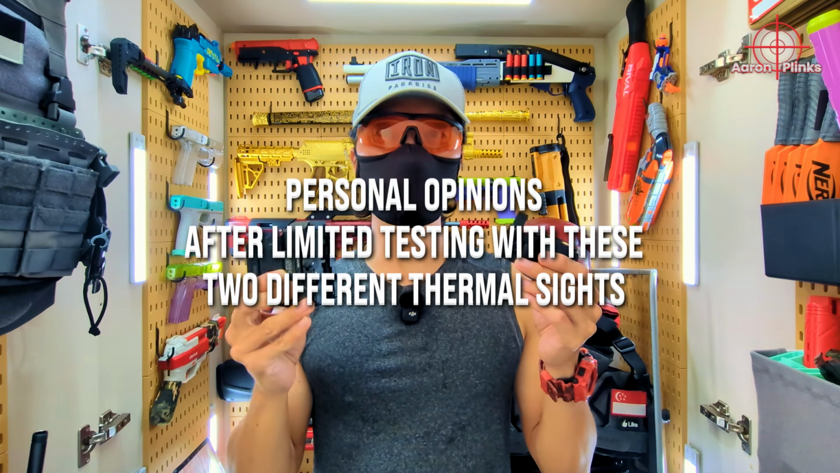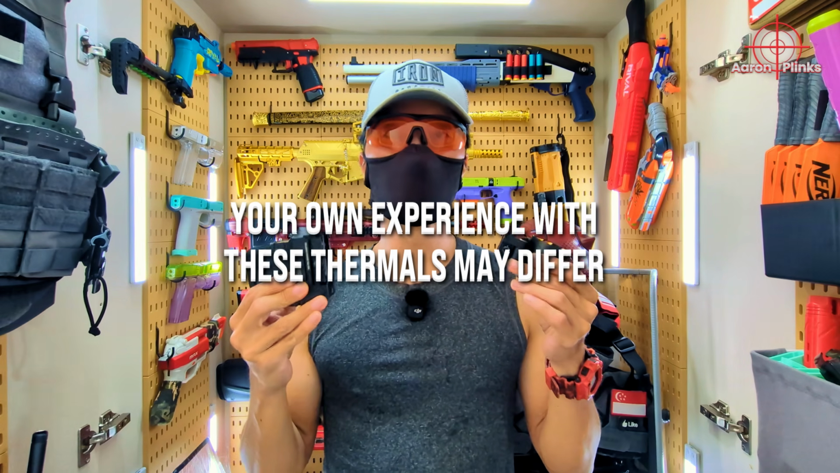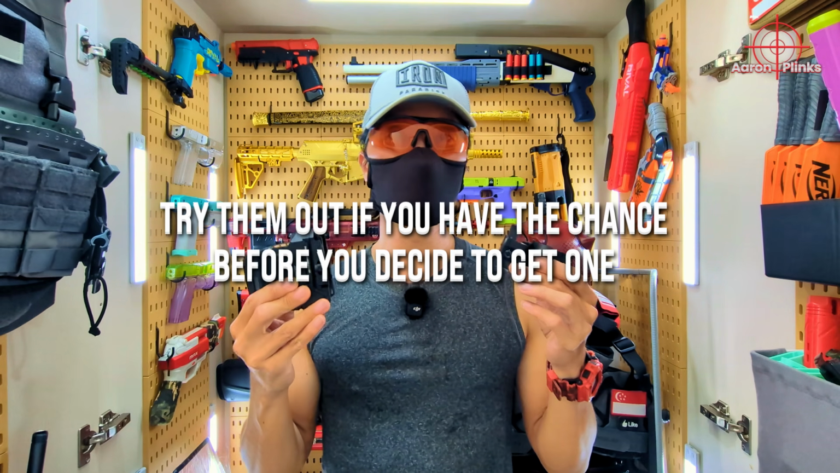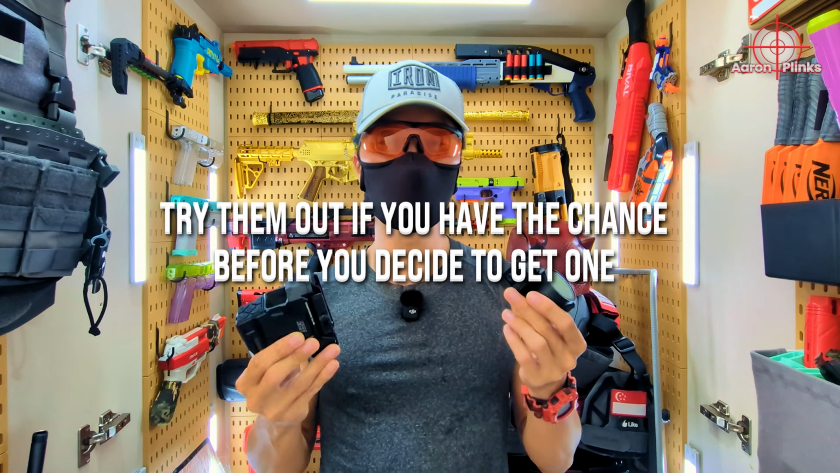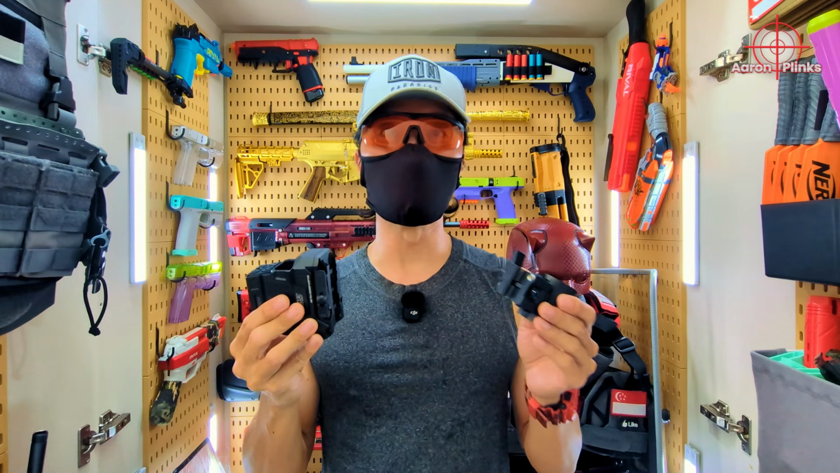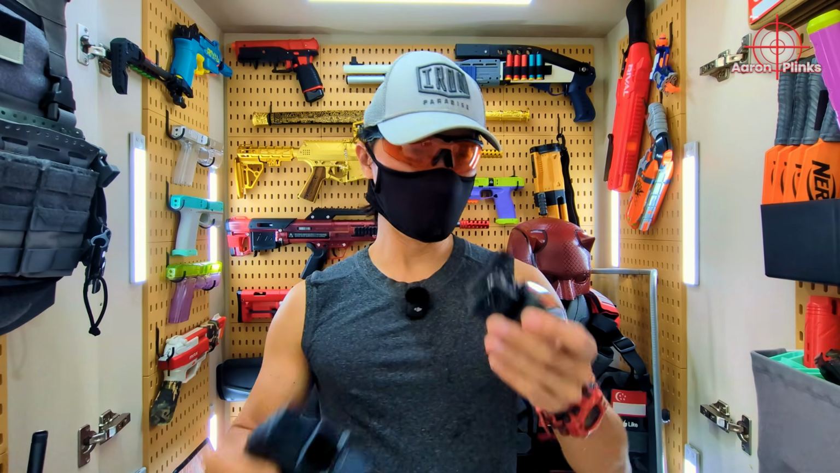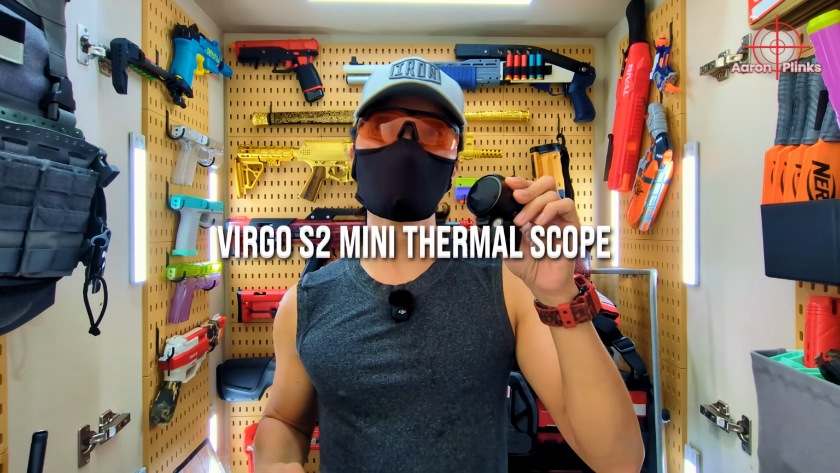Please note that these are my personal opinions after very limited testing, and your own personal experience with these thermals may be different. So do try them out if you get the chance and judge for yourself if they are truly worth it. Anyway, these are both thermals, but they are also quite different. This is the Holy Warrior THS thermal fusion sight, and this is the Virgo S2 mini thermal scope.